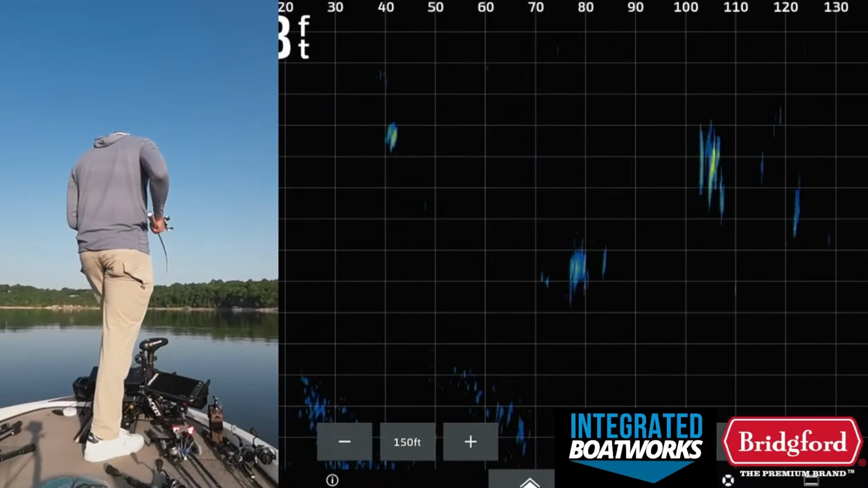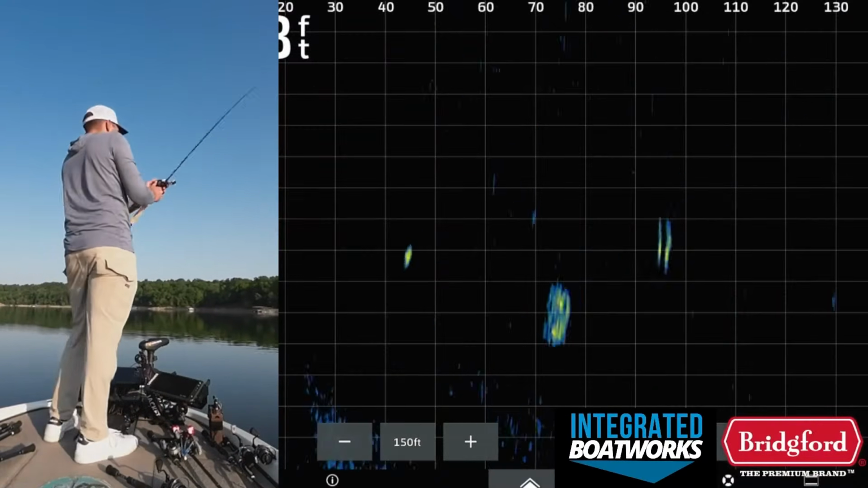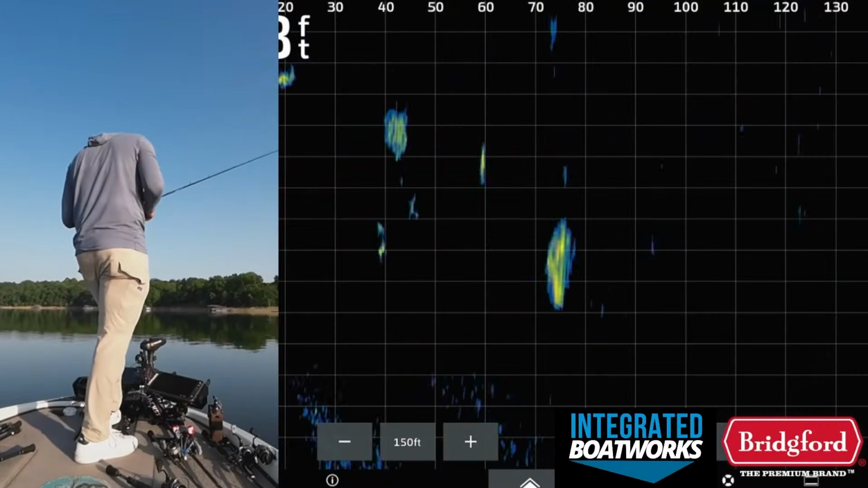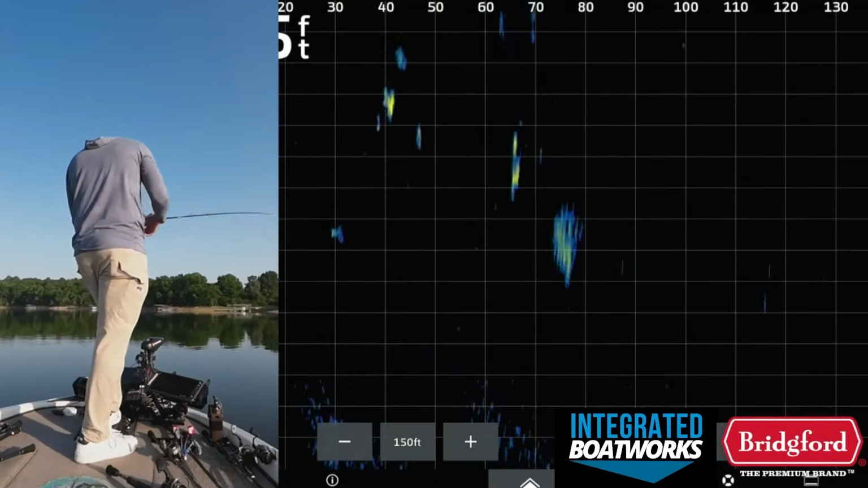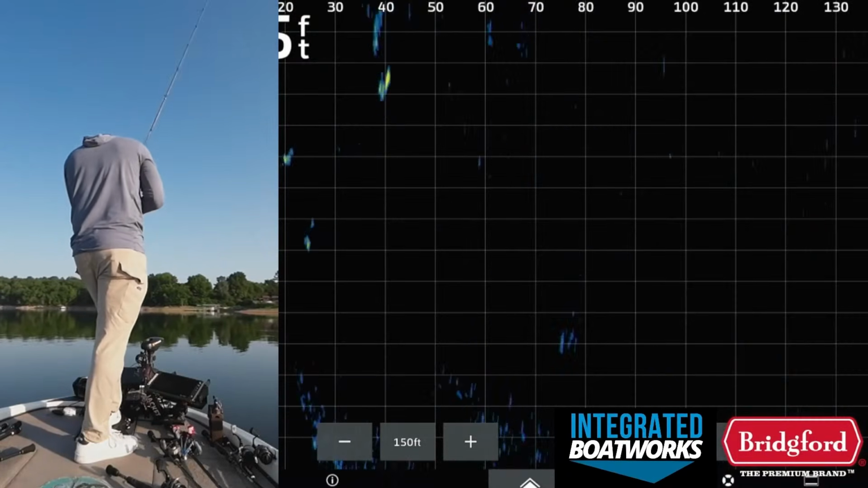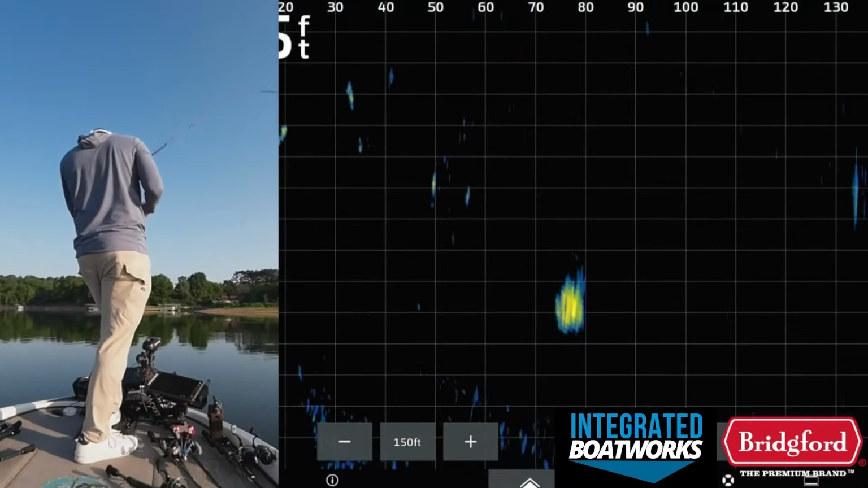It's like right there. It's a bunch of fish. You can see them all following my bait now. They're following it.